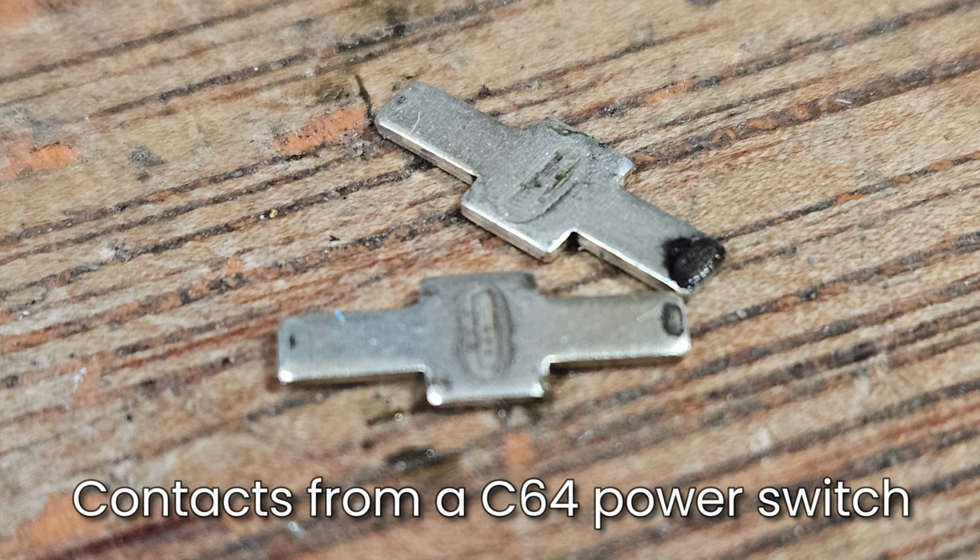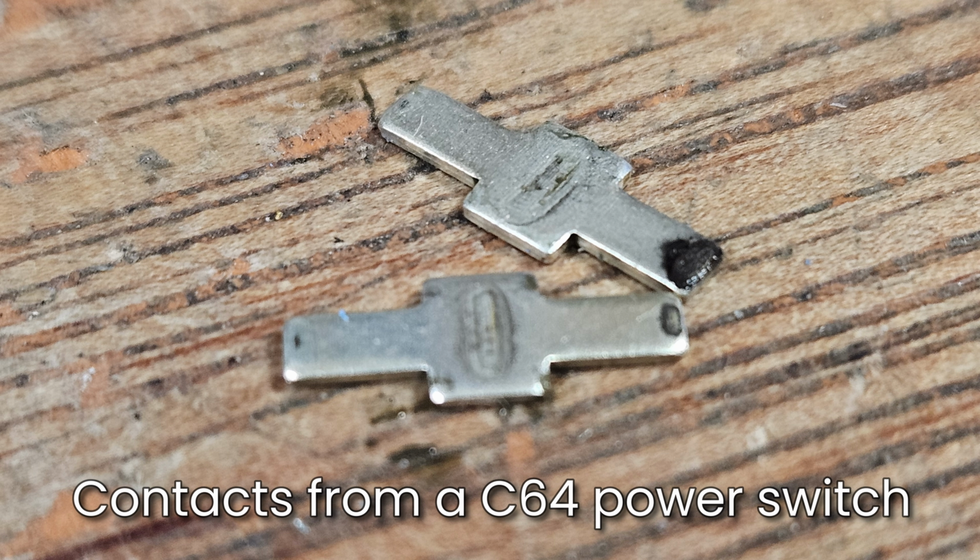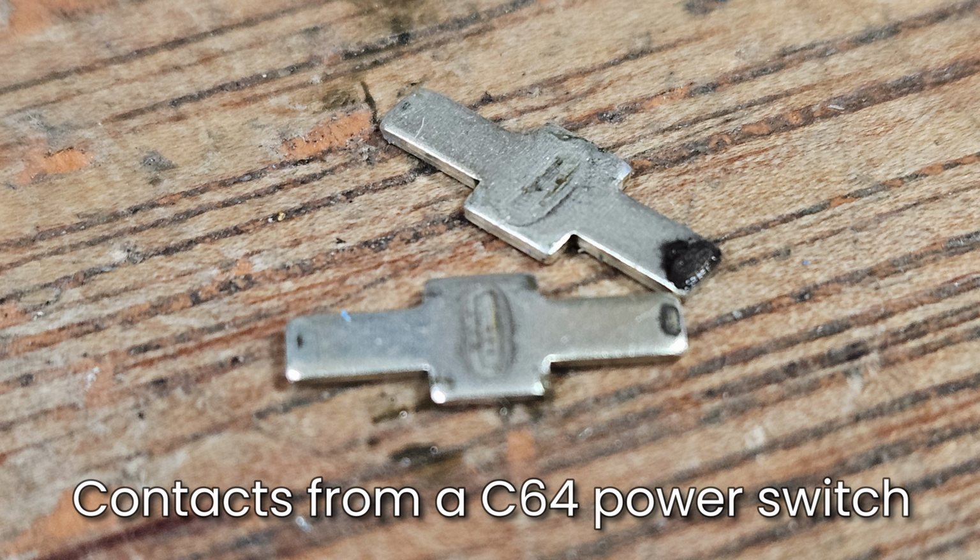A good example is the switch in a Commodore 64, the power switch. And if that is not working as it should be, if there's some corrosion or oxidization built up inside the switch, there's more resistance in that switch when electricity is passing through it, and that creates heat.